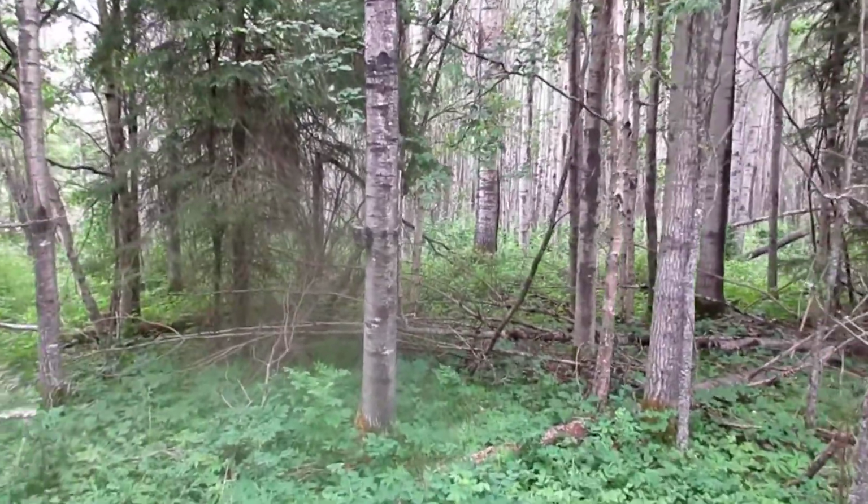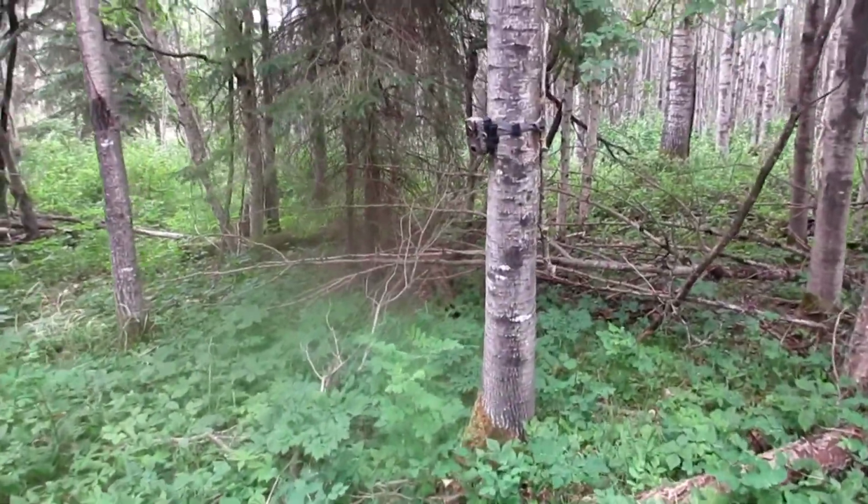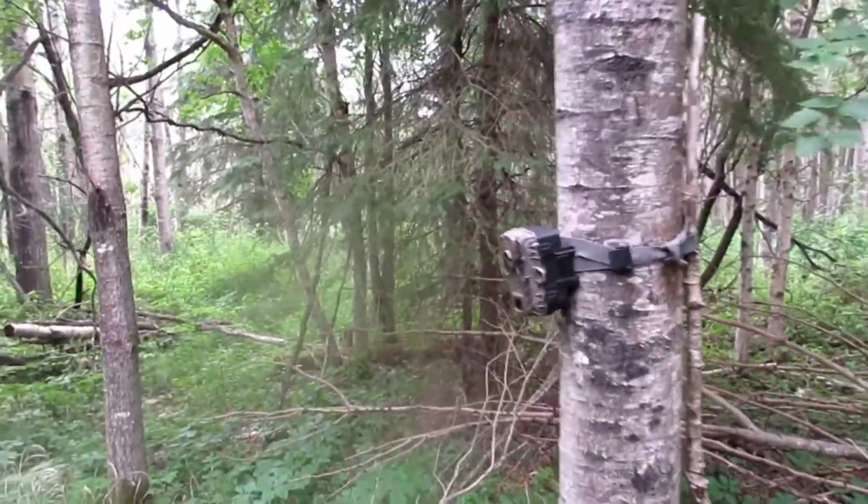Ta-da! Camera 2. That trail camera is a bummer. I don't know when it died or how many pictures it took because the batteries were cooked. I had some problems with that camera last year, so I just switched it for one that I've tried at home that I know works. So I will find out, I guess, when I get home if it took any pictures or how many. Let's get going.